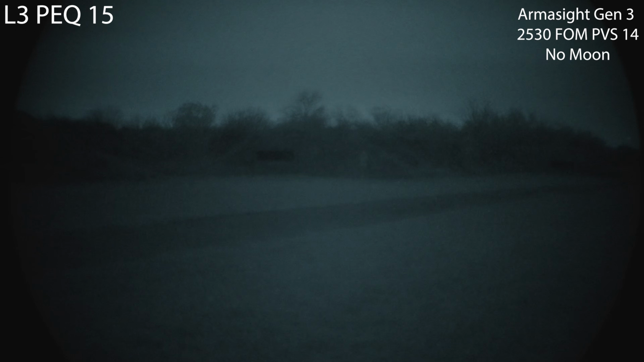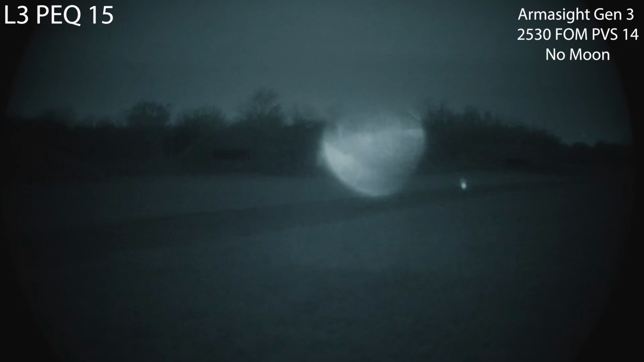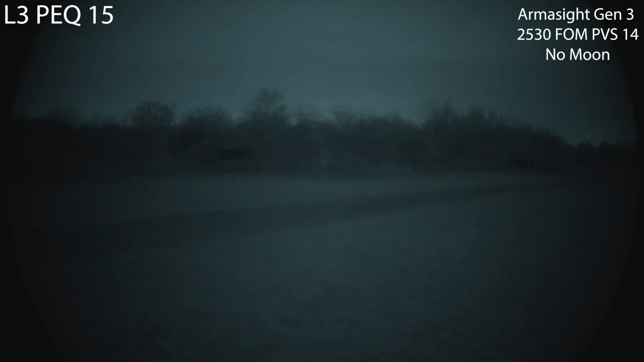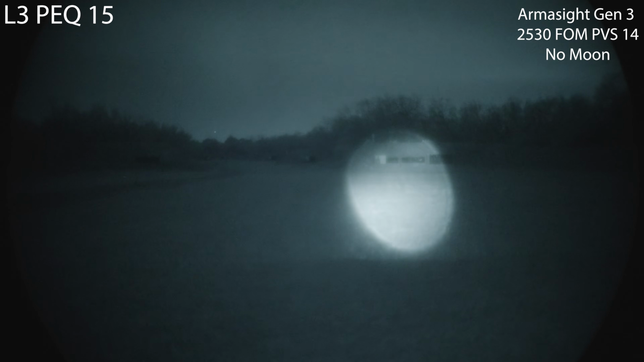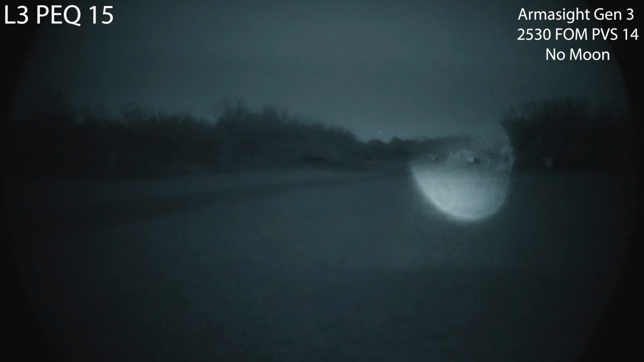So now we're going to step it up to high. So there is illuminator high. Keep that laser out. Yeah, we'll show you the laser. I bet it's going to bloom. Yep, too much. So we're going to cap that laser for now. Seeing a little bit of that petri dish effect that is very common for the PEQ 15. Kind of more of a dead spot in the top left, but pretty clean illuminator. So we got a good demo unit.